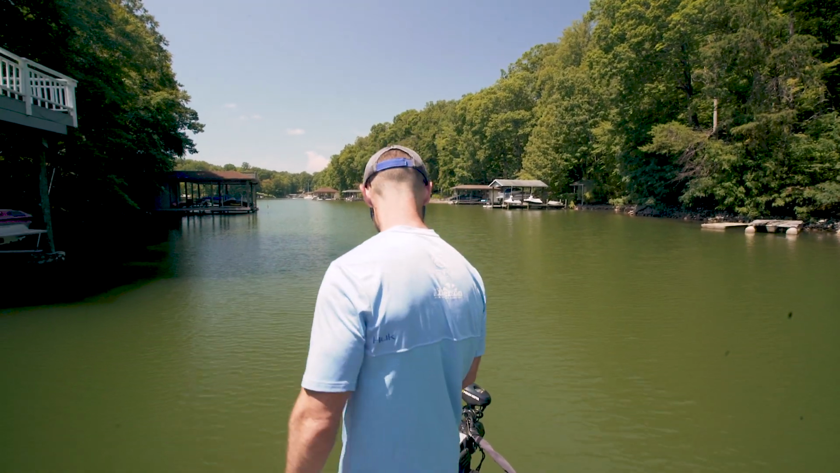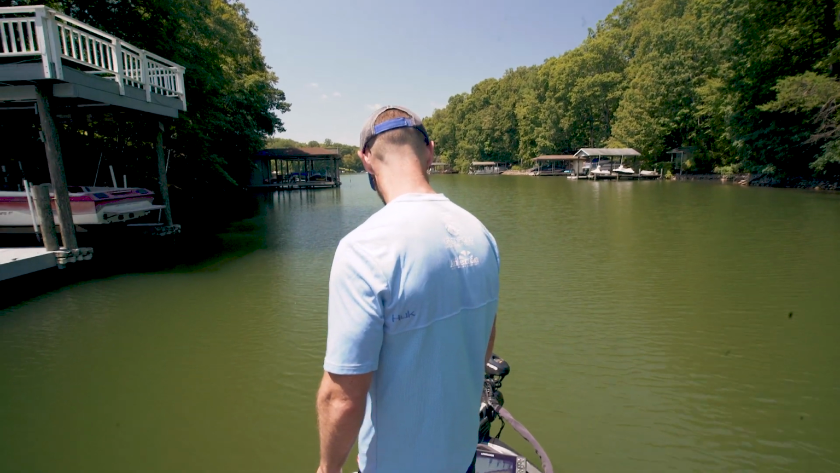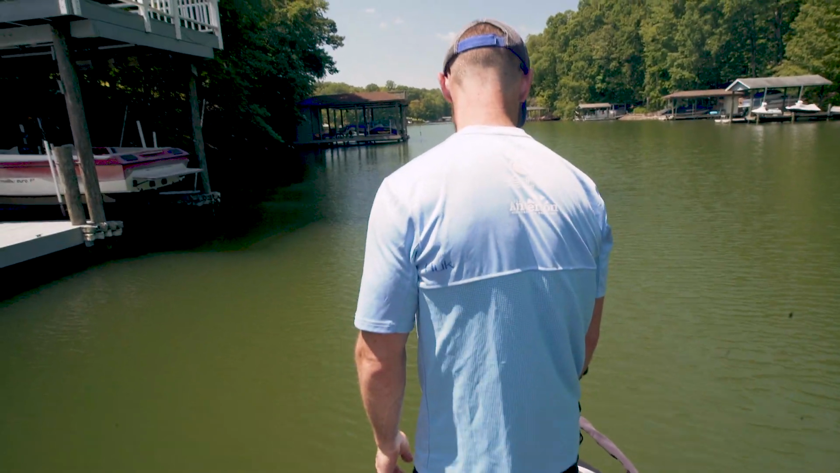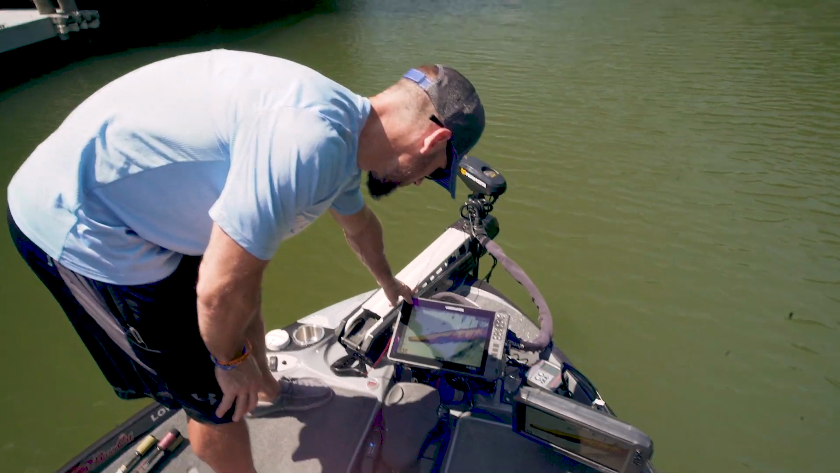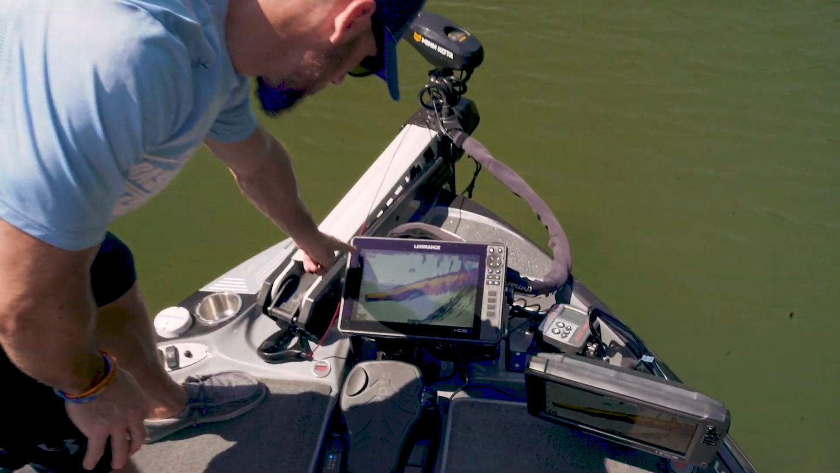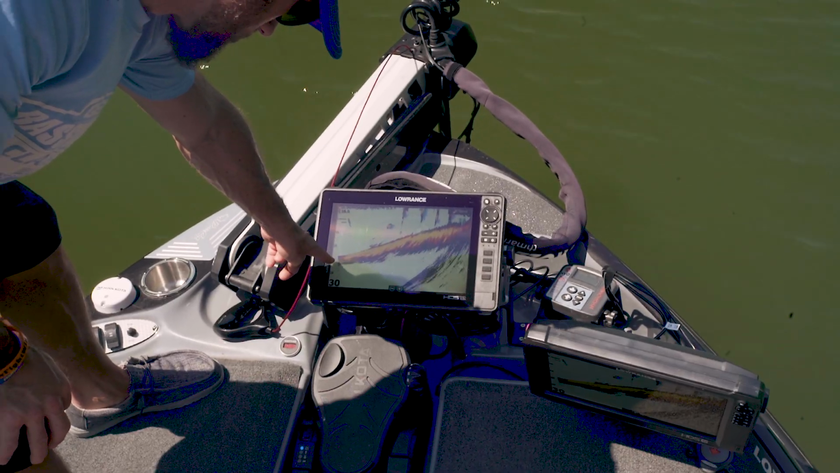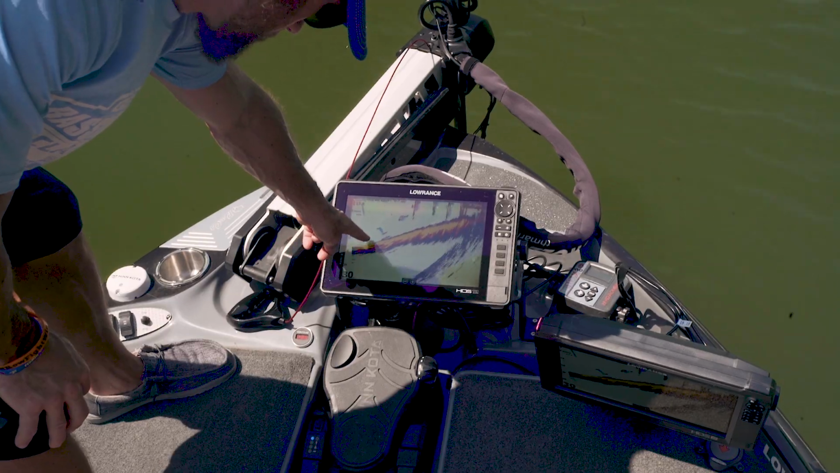But as you go by this dock, you can really see those pilings, very obvious. And there's a fish between here and the pilings right there under the boat. Now what you're looking at on this screen, this is the boat. This is looking forward away from the boat. So you're looking directly under the boat right here. This is 18 feet deep. So you're looking right there at 18 feet, and then you're going out.